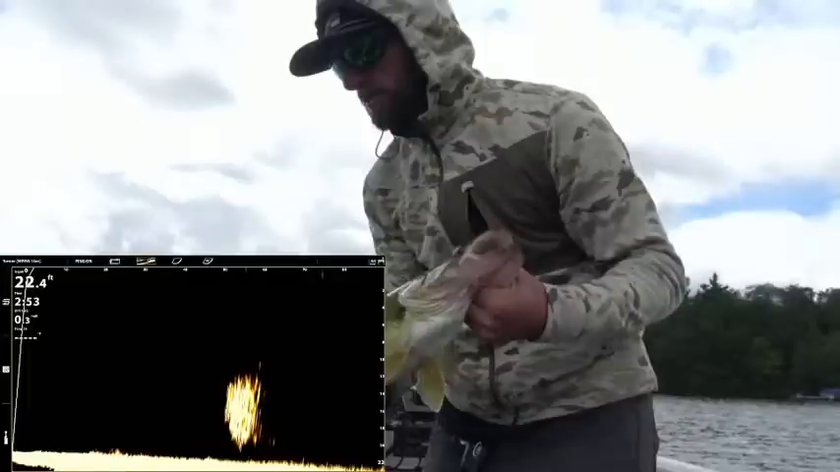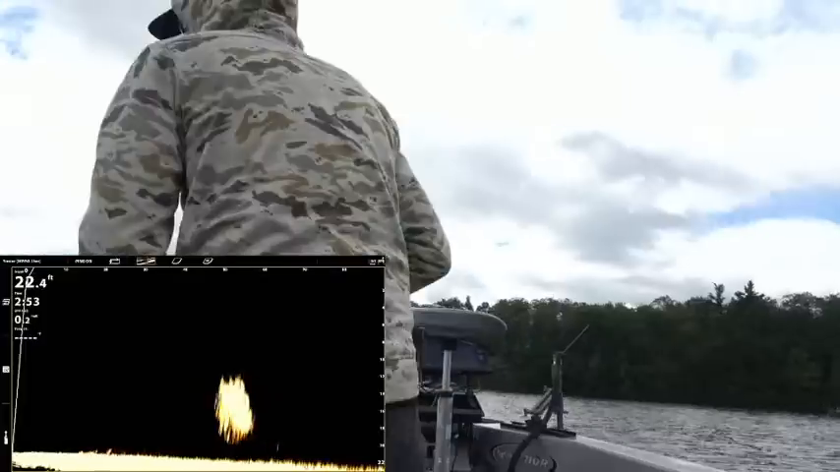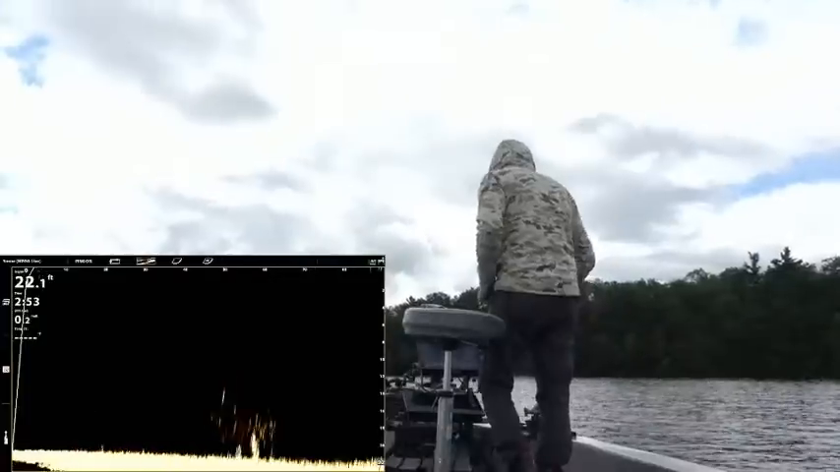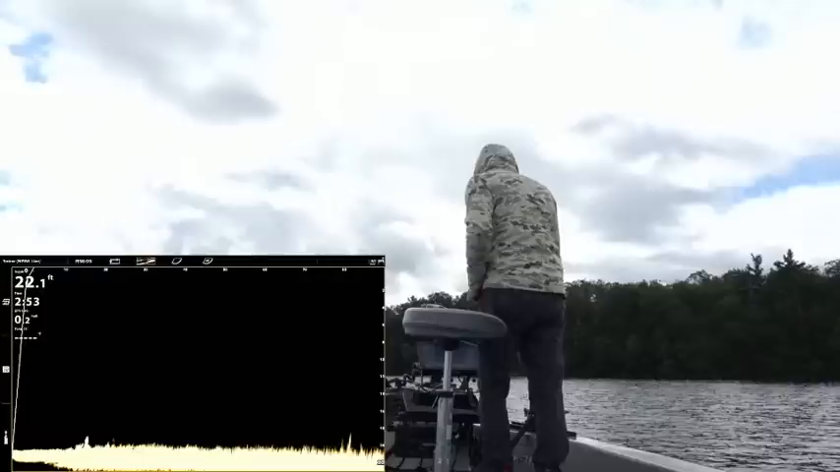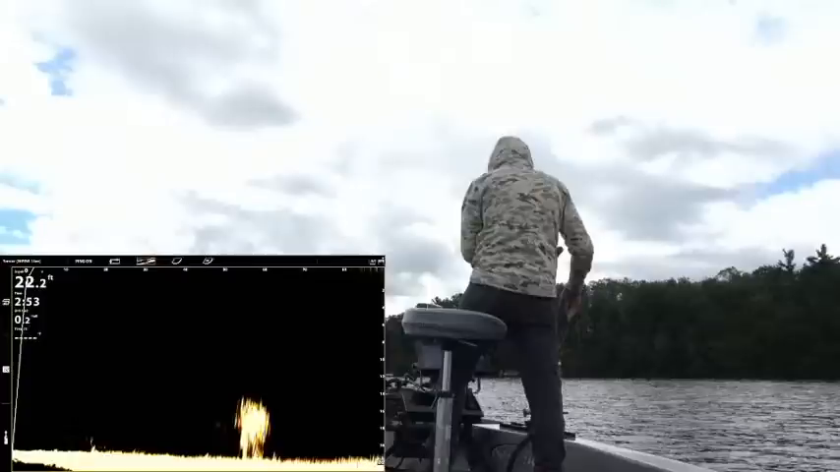But we just got to the spot, so I'm hoping that there could be more. Still got my crawler on. Fish on. Yes, we did it. We're starting to see some weeds. I literally just got to the spot. I didn't even get into the weeds yet.